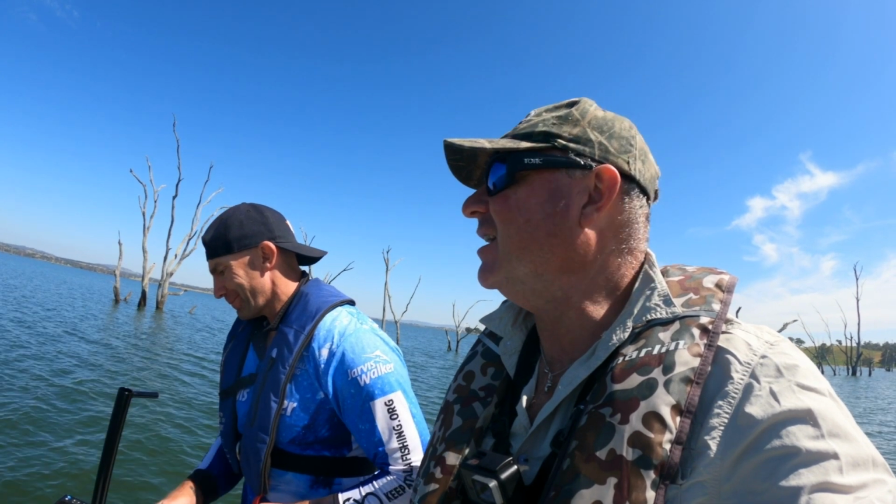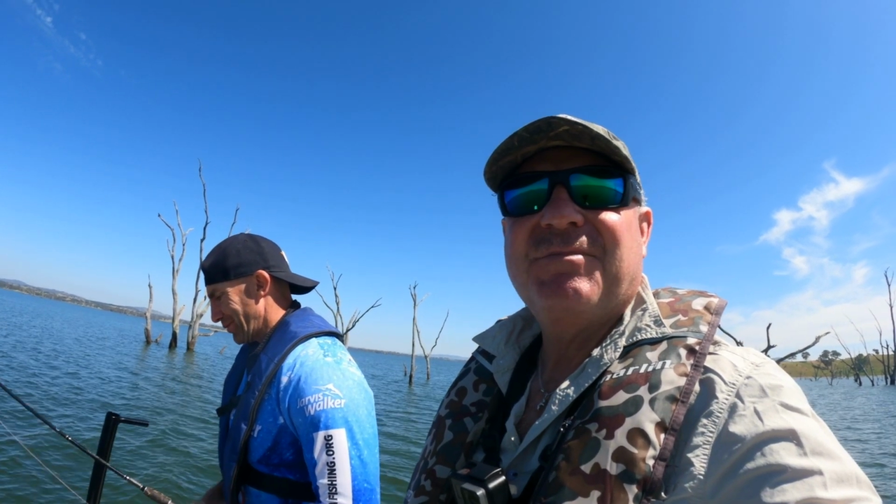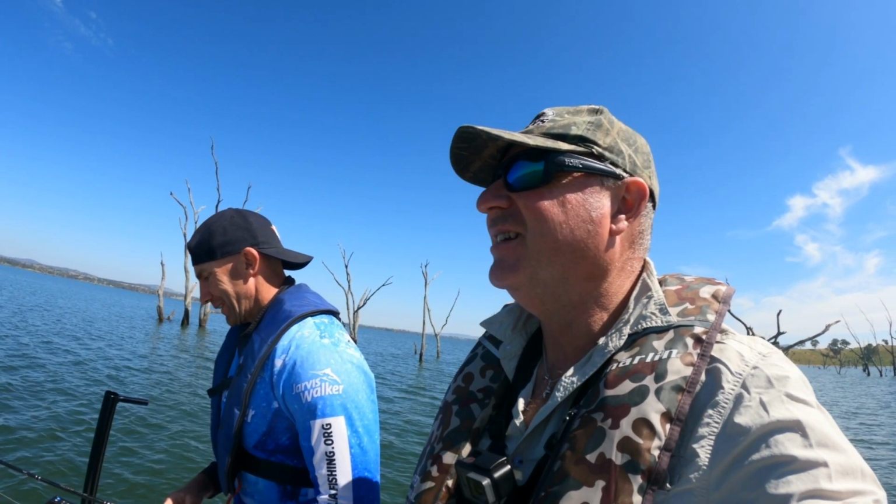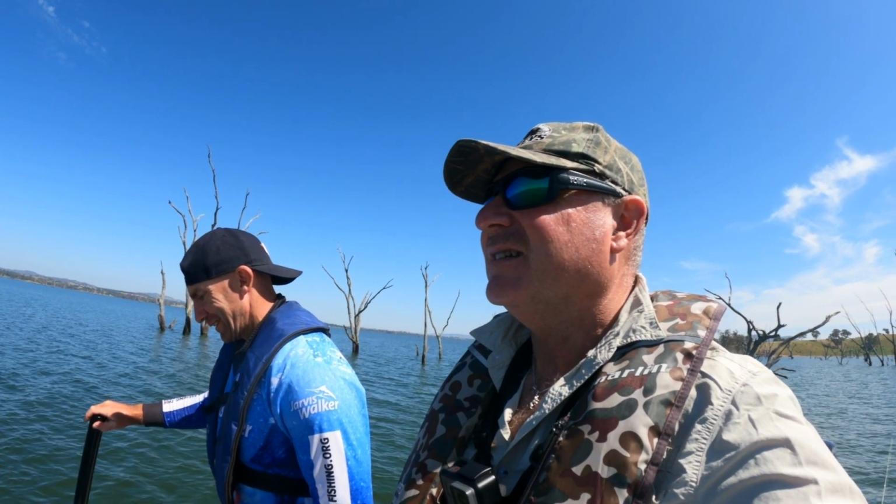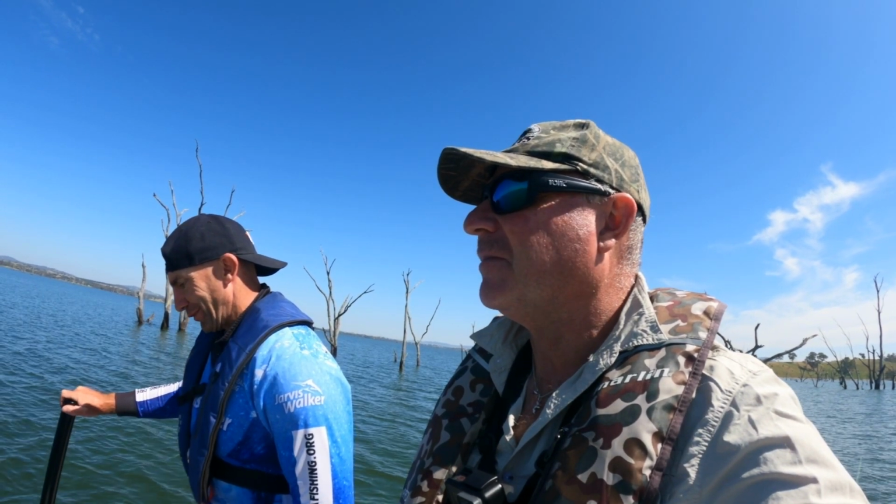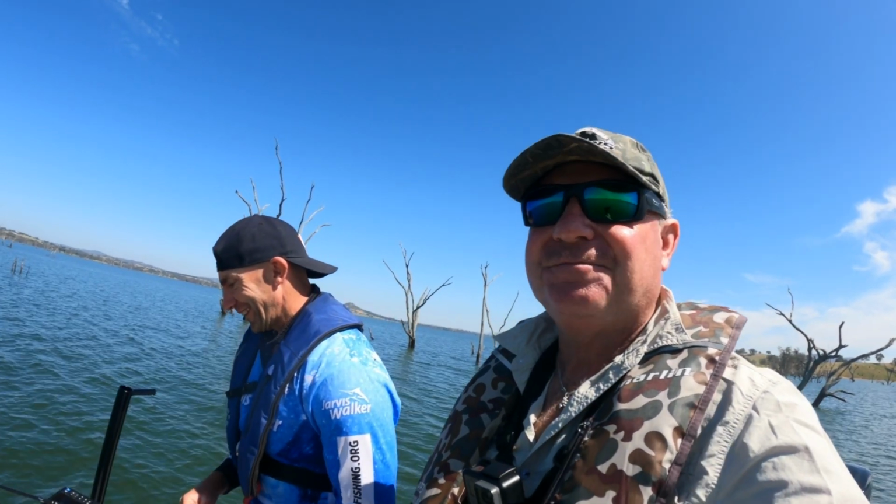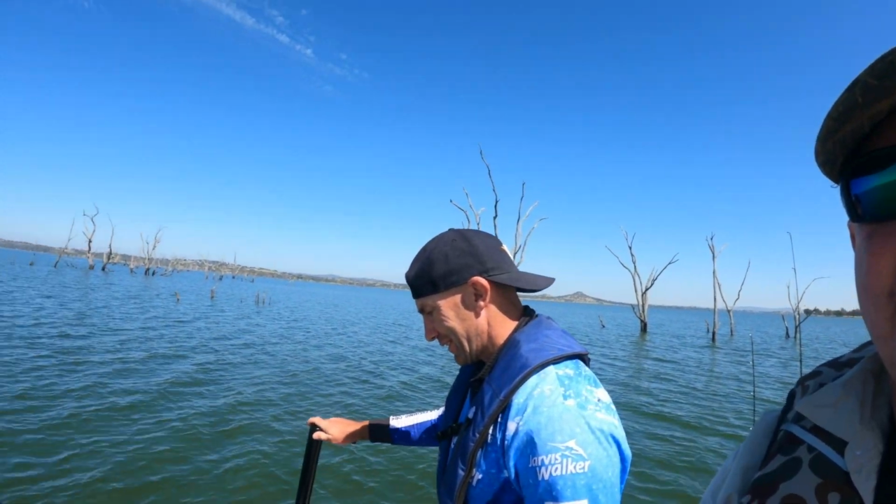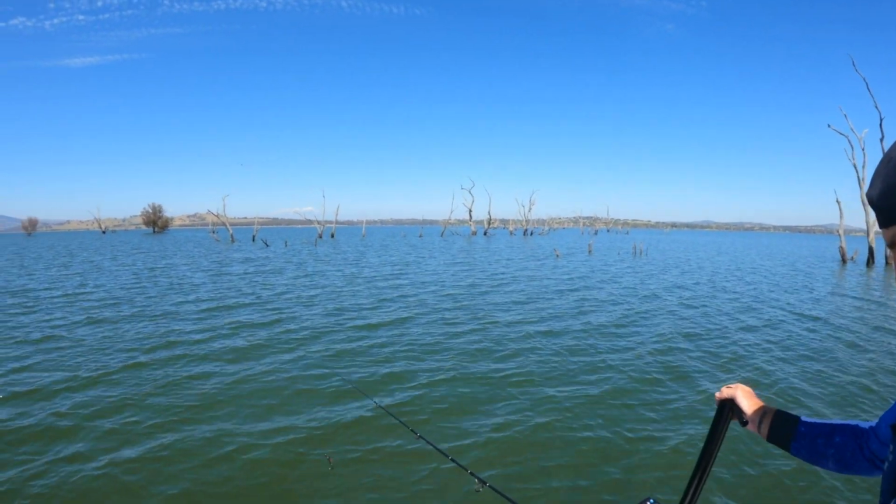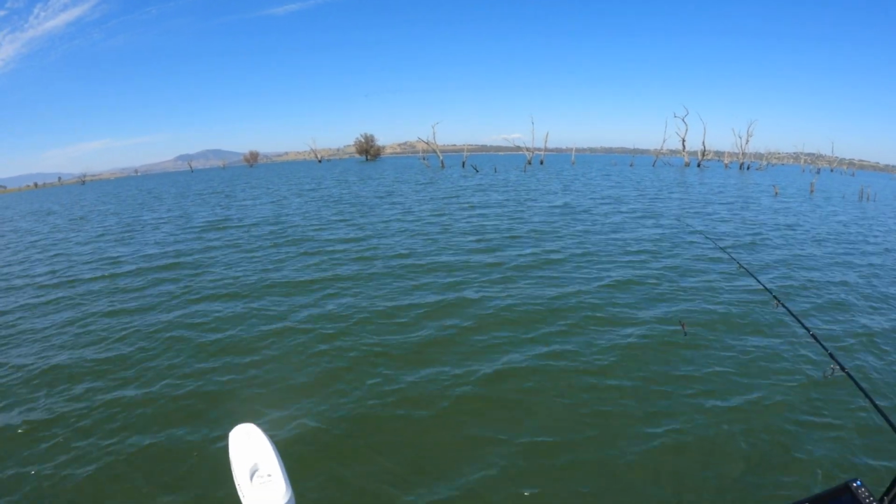The boat's out here too. Oh, hideous. Haven't people got a job to do? I know. There are quite a few boats out here today for a weekday. Must be a few firemen on rest days. Yeah. But anyway, it is a beautiful day out here on Lake Hume. Hope we brought our corn kernels. We might have to catch them carp.